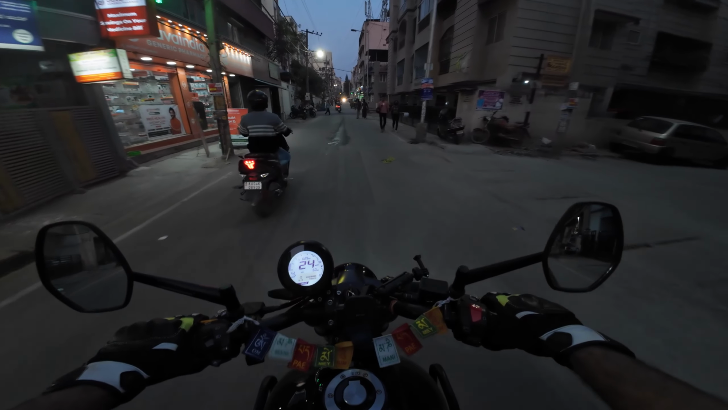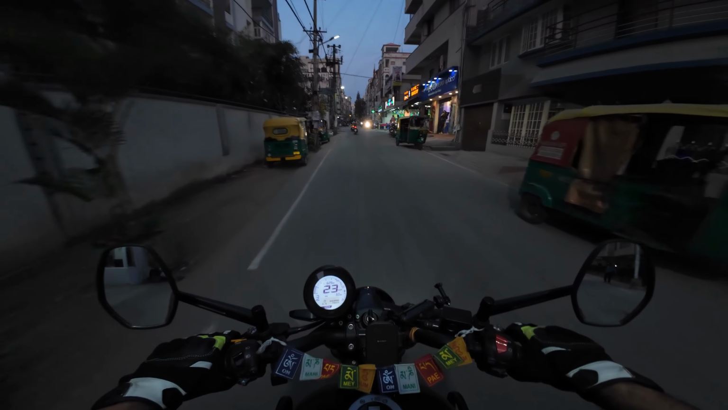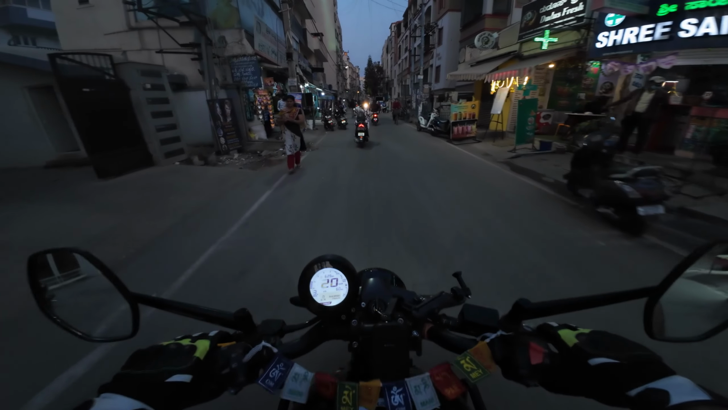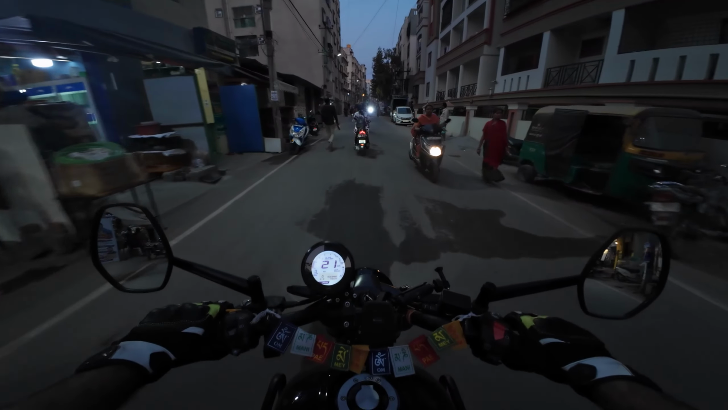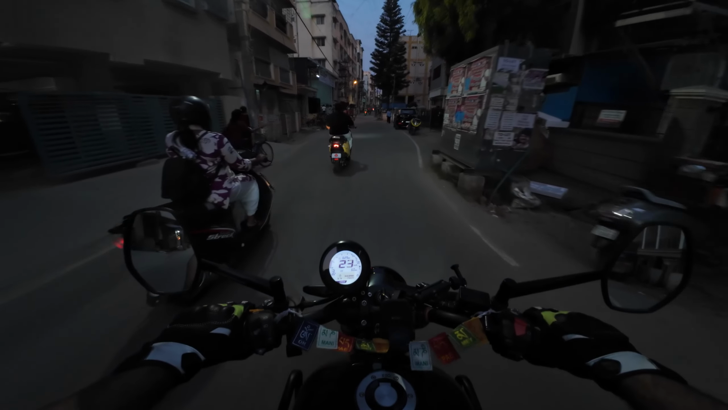So this is not a good place for moto blogging. Highway is a better place. You can cruise at a particular speed, and then you can speak anything and all. You have to go just straight. Here you have to decrease the gear, increase the gear, be cautious about the people. Some of them will come and just turn without an indicator.